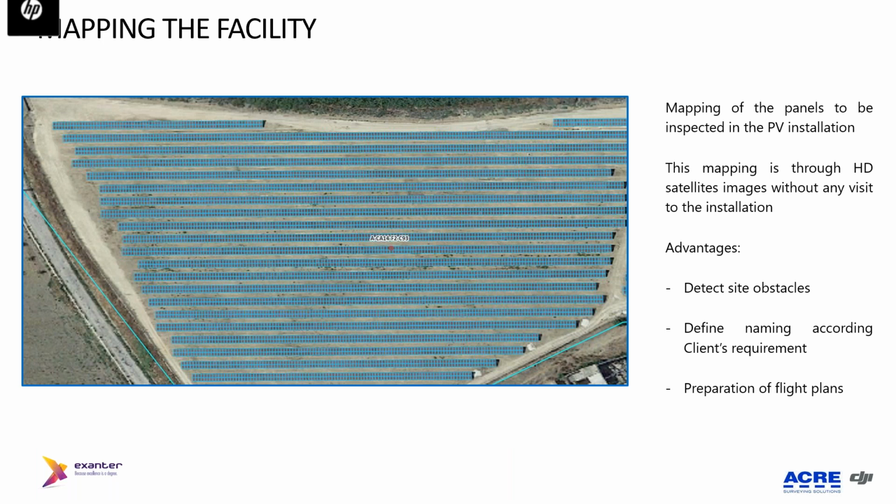Another very important thing this satellite mapping allows us is to make an inventory of the panels that have to be inspected at site, even without making any visit to the site. This image is a plant here in Spain, where, using this satellite image, we made the inventory of all the panels that have to be inspected.